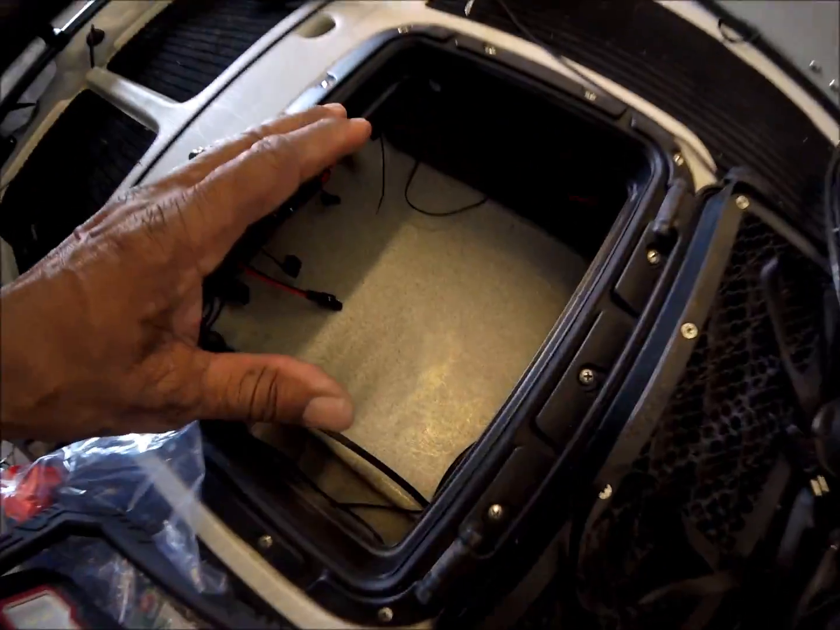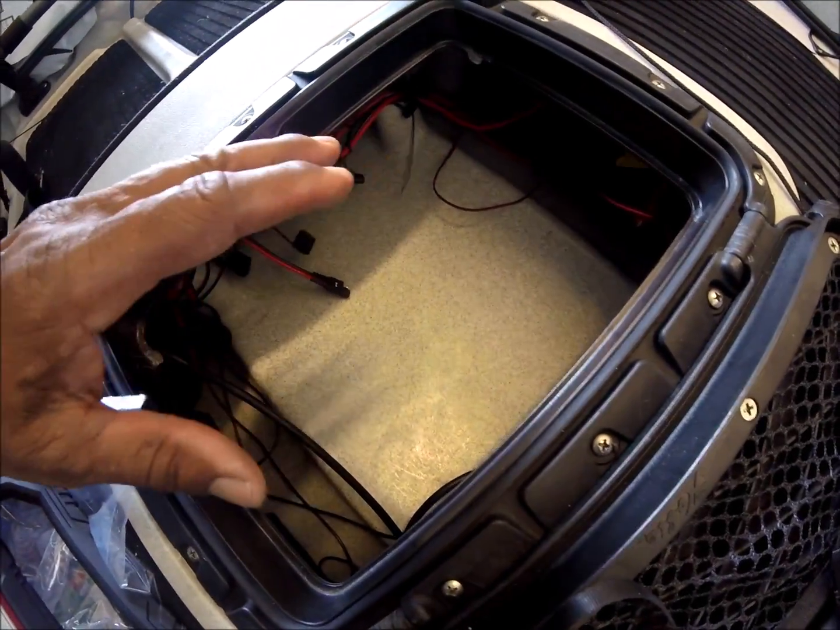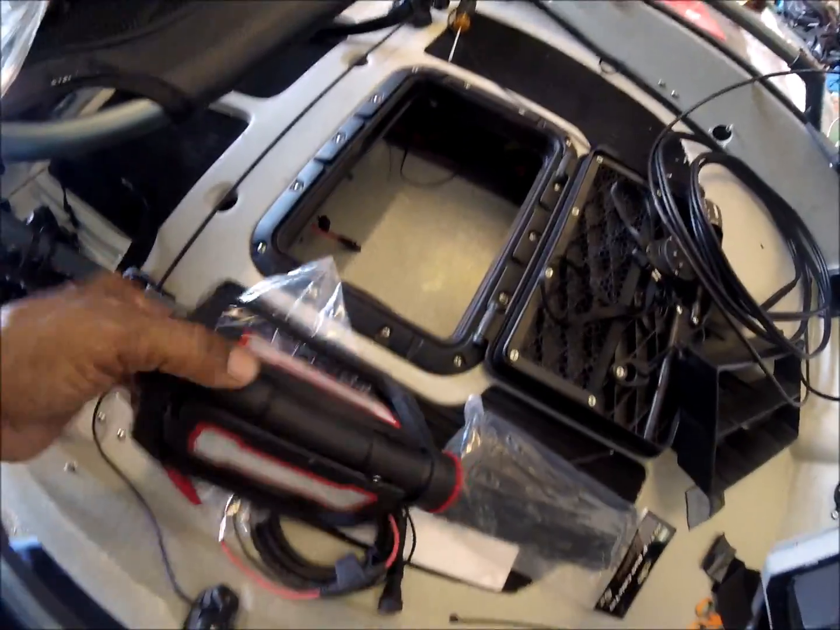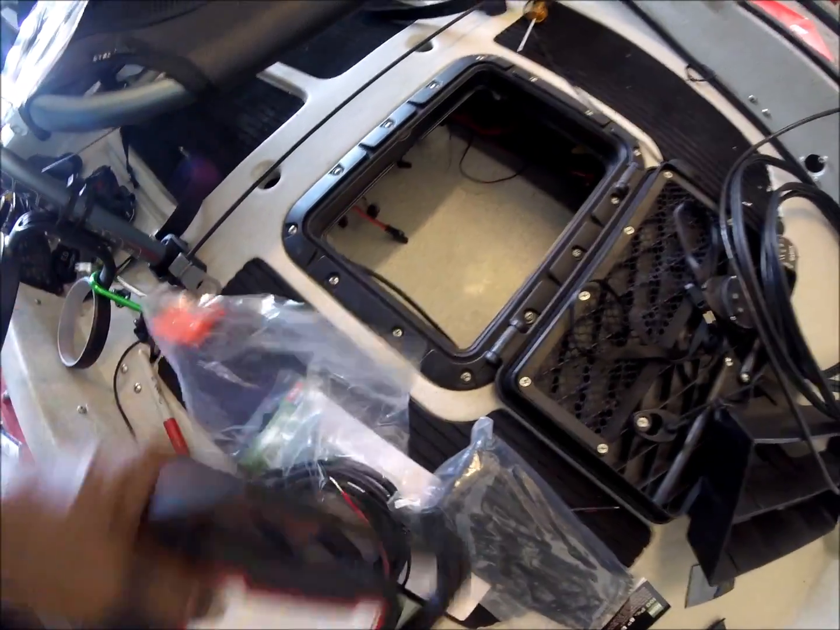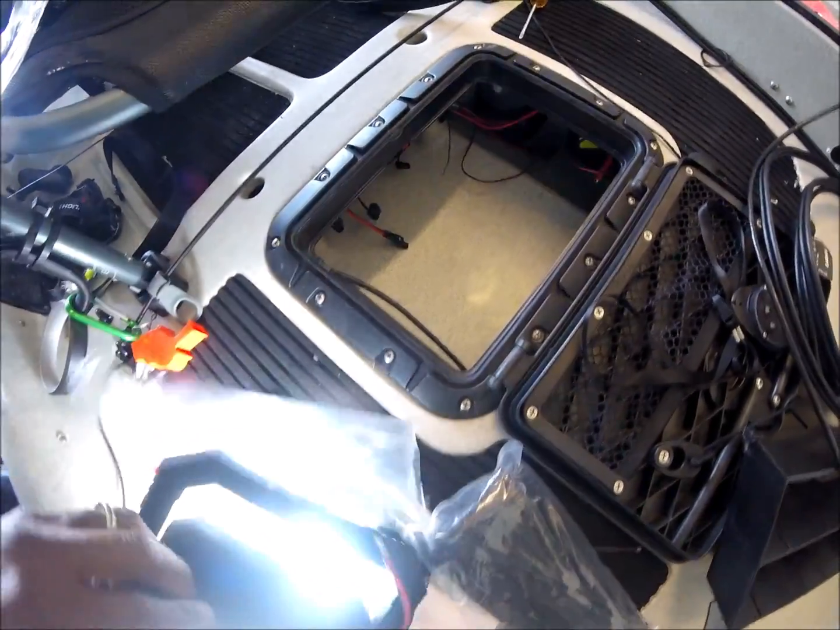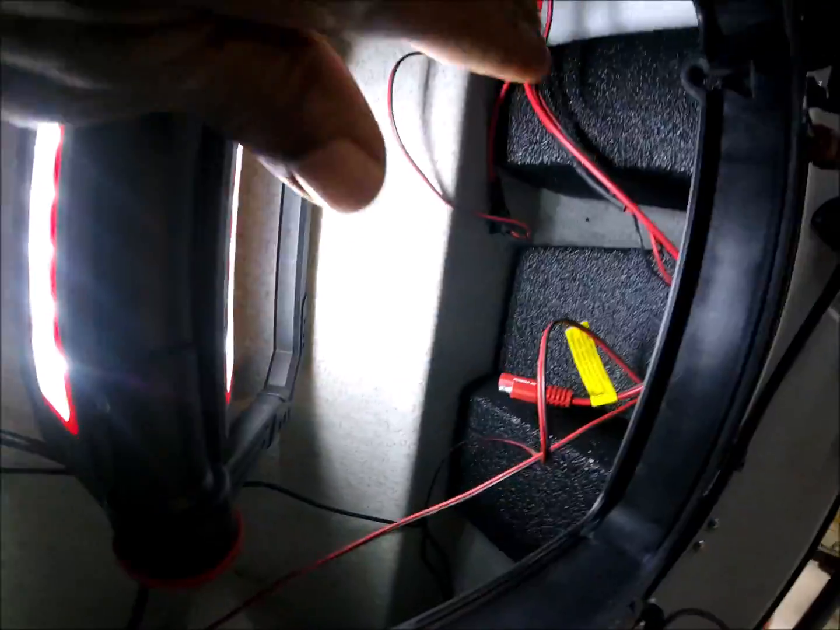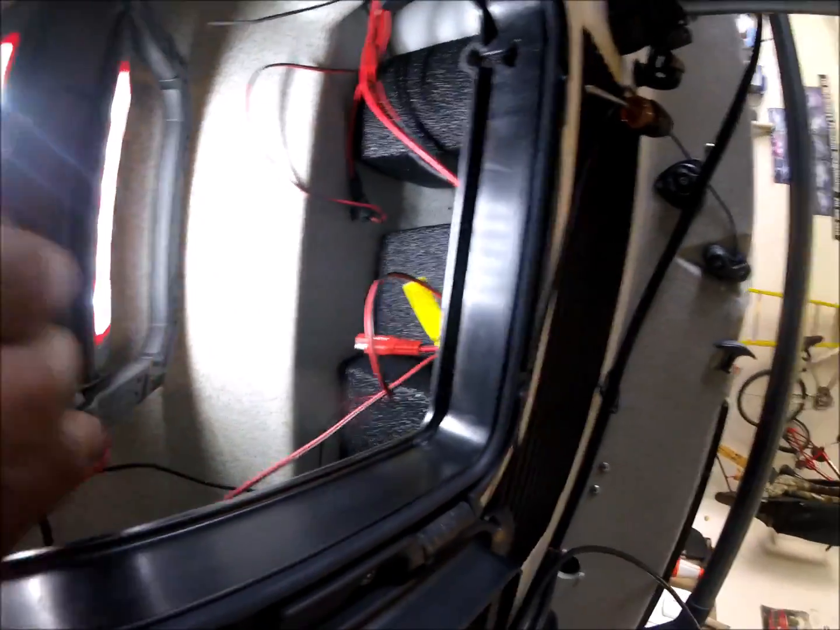They got so much wind coming out of here, man, it'll almost lift your hand up. Open all these hatches. I had to remove all the foam on the inside of the kayak. I removed all the foam inside and wiped it out, both sides.